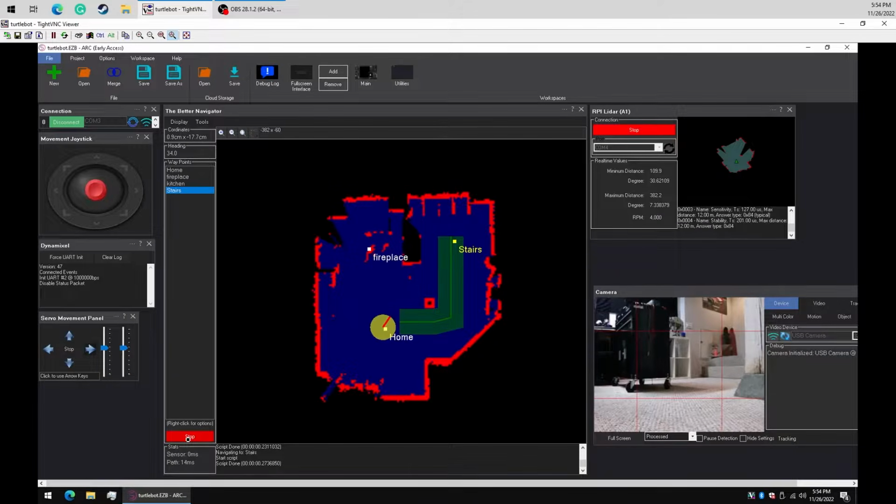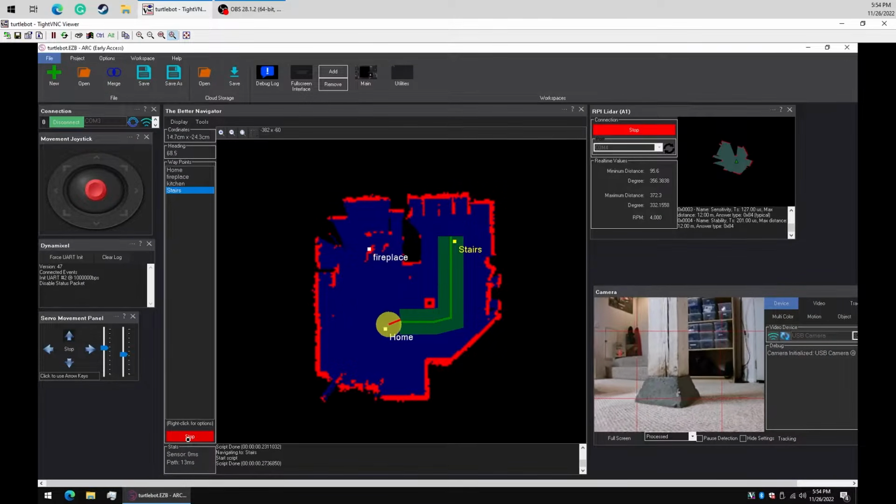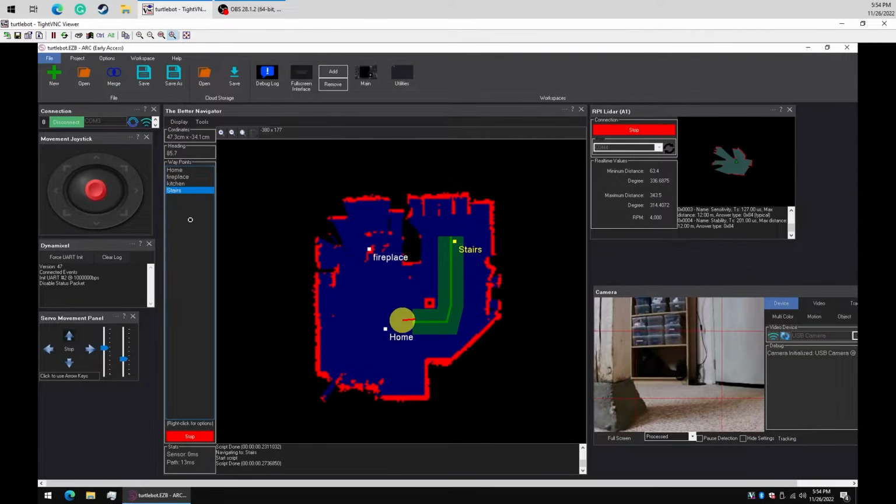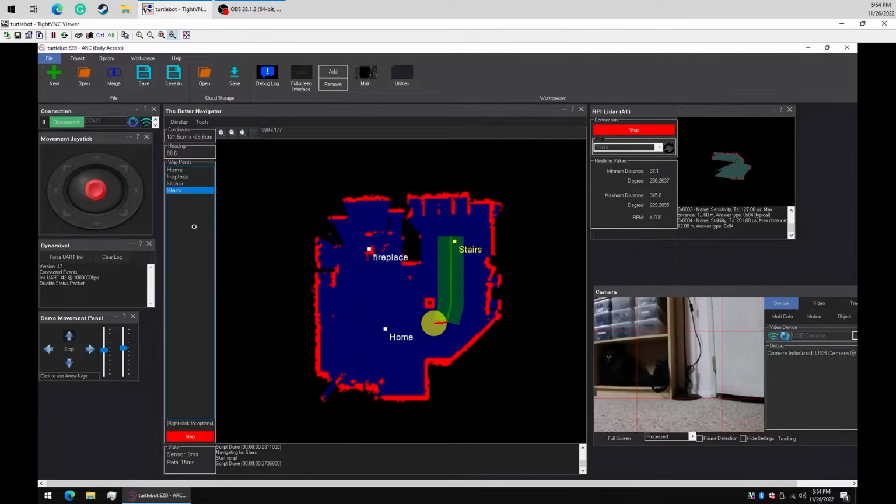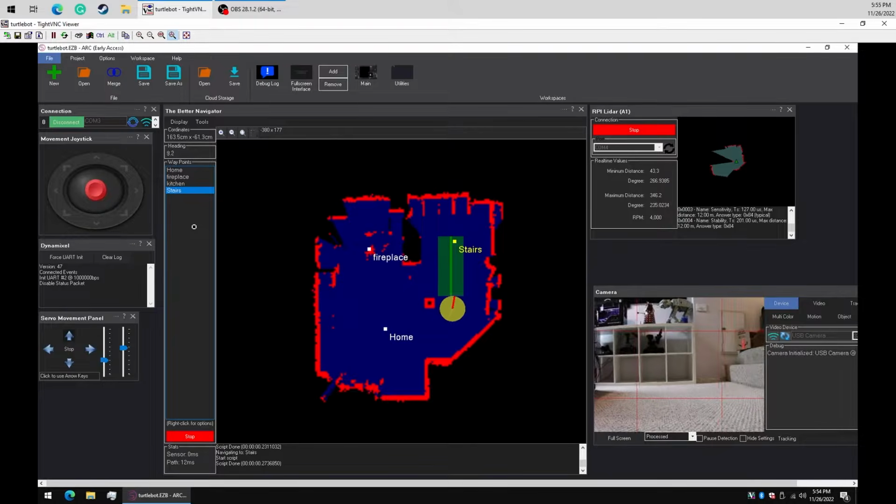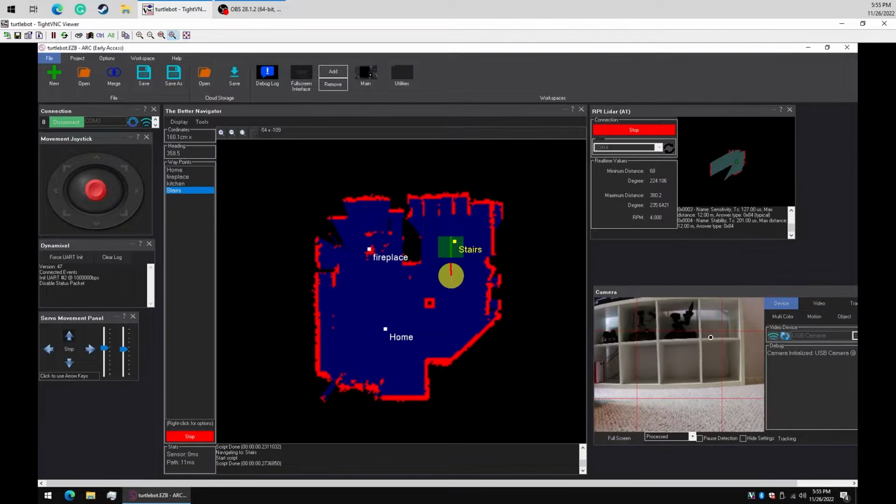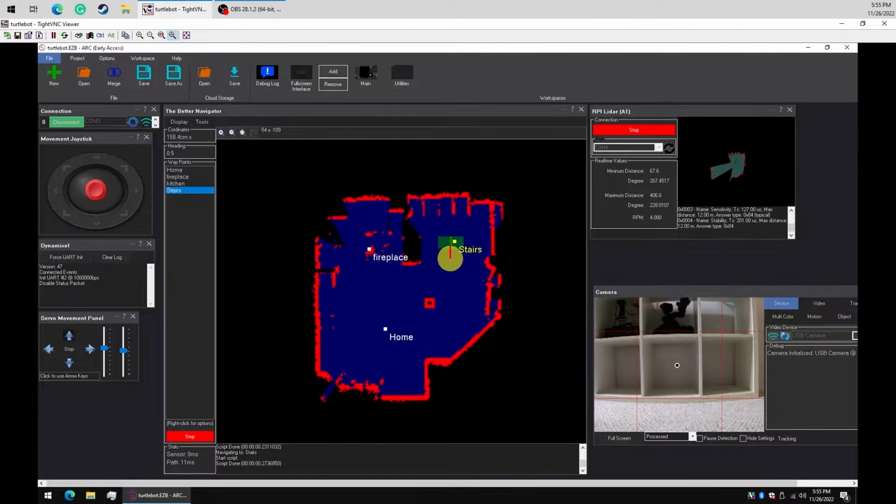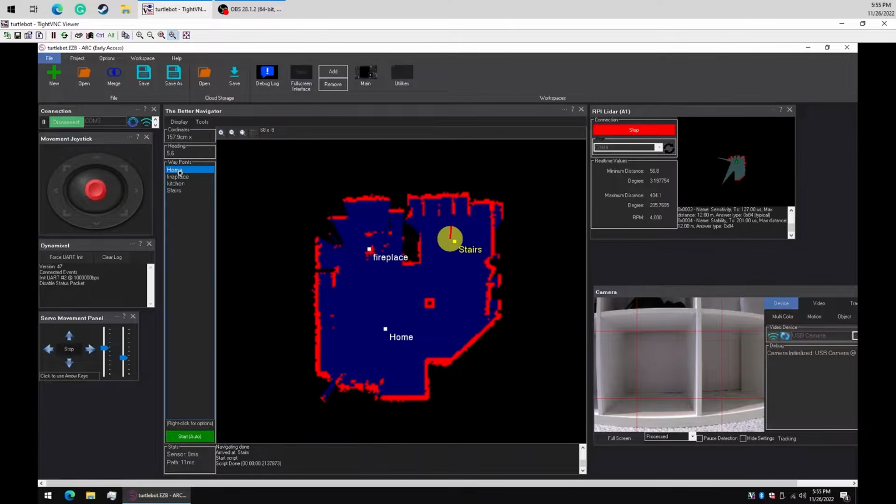And let's instruct it to go to where we just were, to the stairs. And there we go, we reached our stairs point. And if I were to select home again, you're going to see it's created a path right to home.